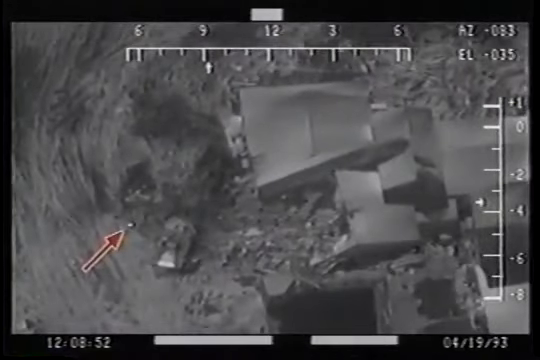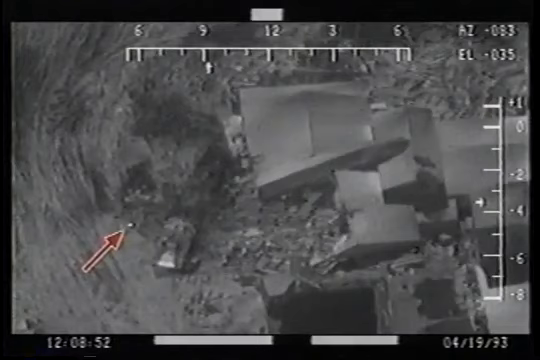Note in this sequence of video fields the interaction of heat from the muzzle flash and the fine dust particulate creates an amplification of the muzzle flash, both in terms of size and duration. It is the fine dust seen at Mount Carmel on the 19th that provides the amplification of the flashes seen at the back of the compound.